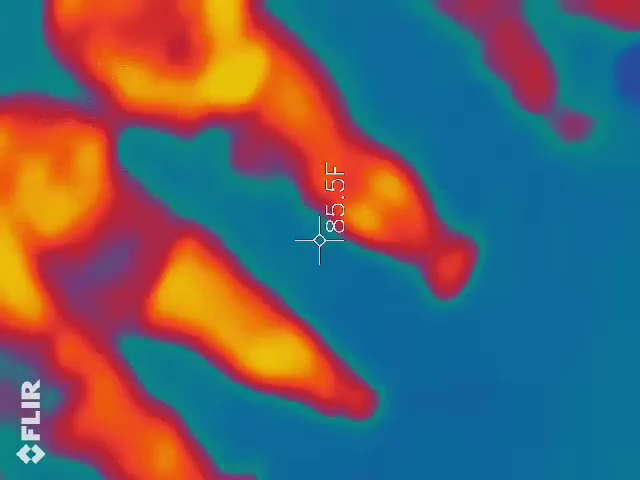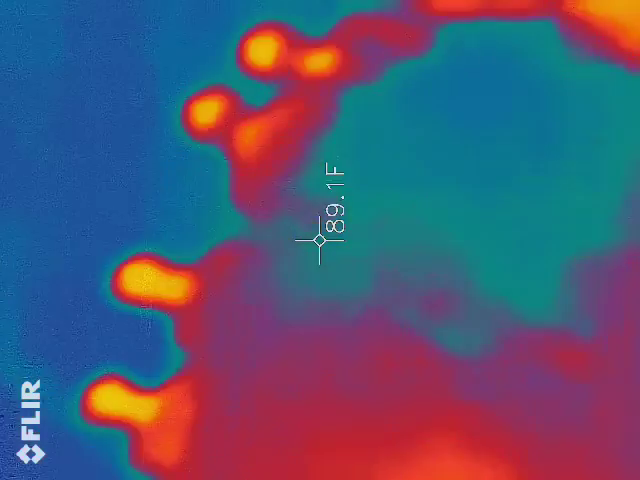Okay, so if we start moving it too fast, it's going to pixelate. The camera technology is not our cell phones. I promise you that. It's the thermodynamic technology that we're actually after.